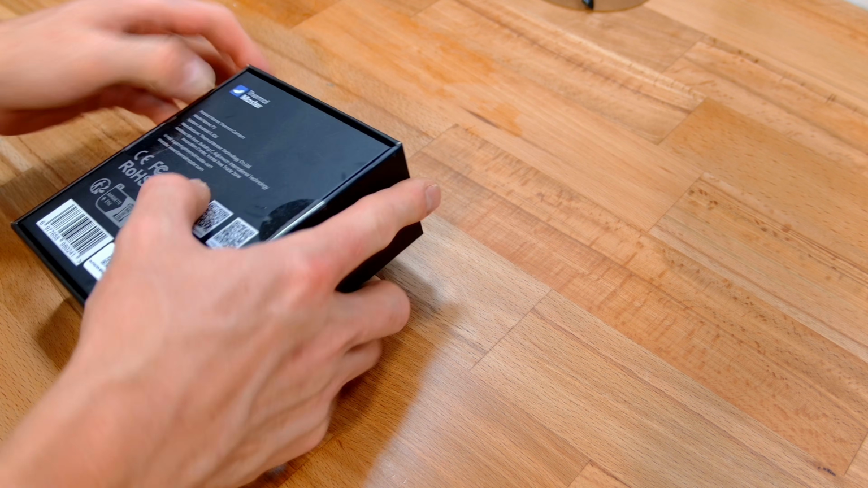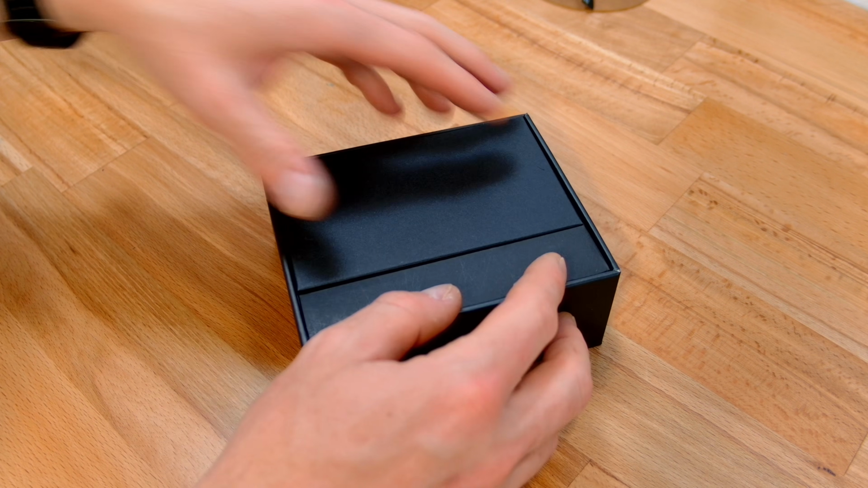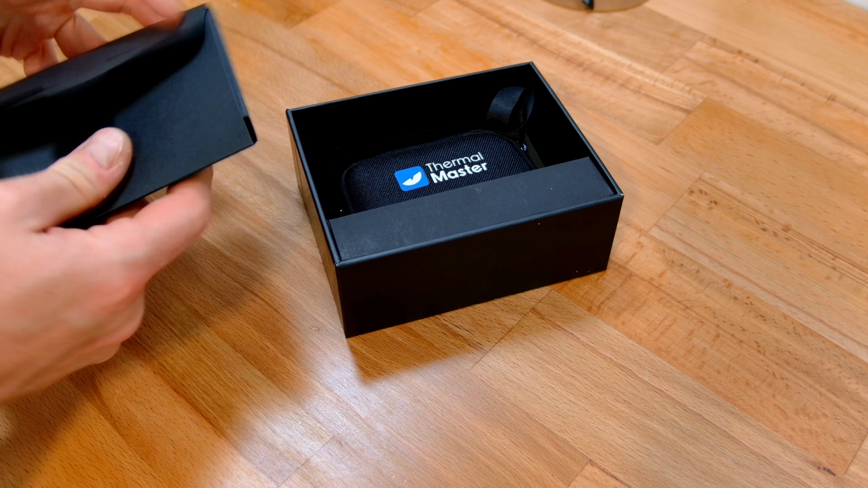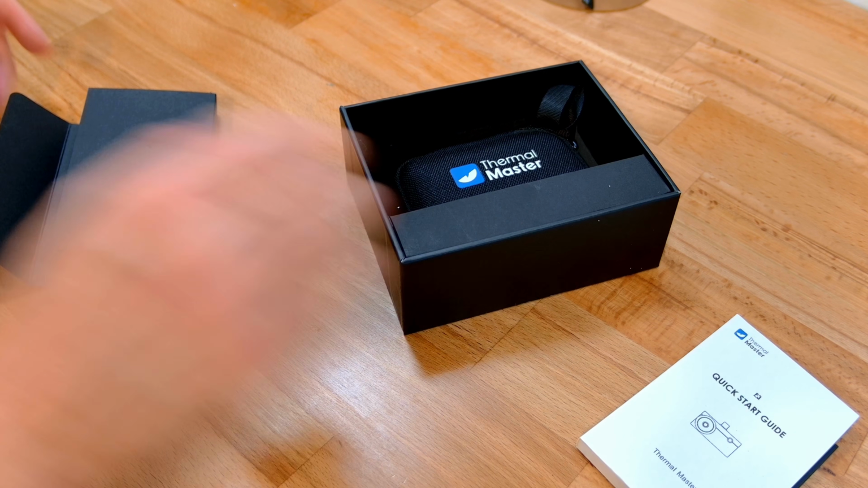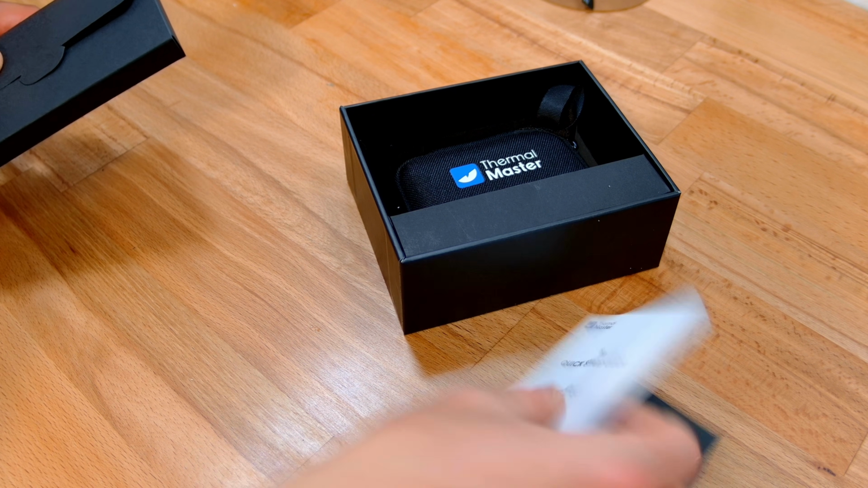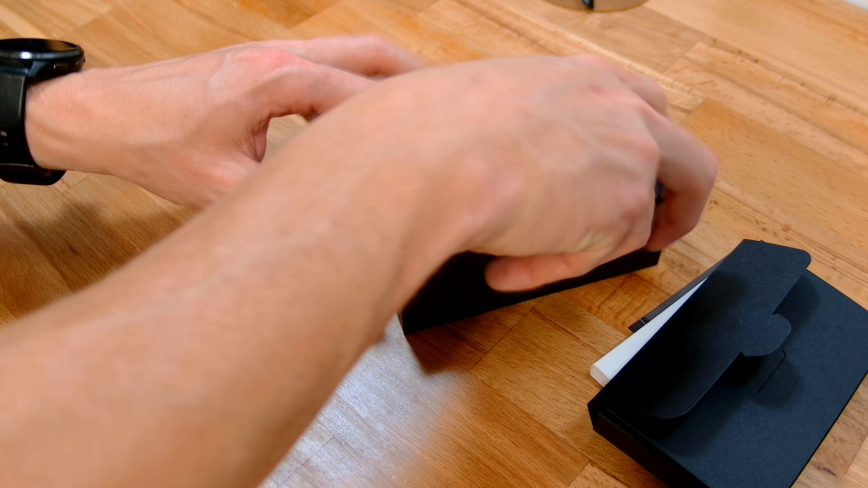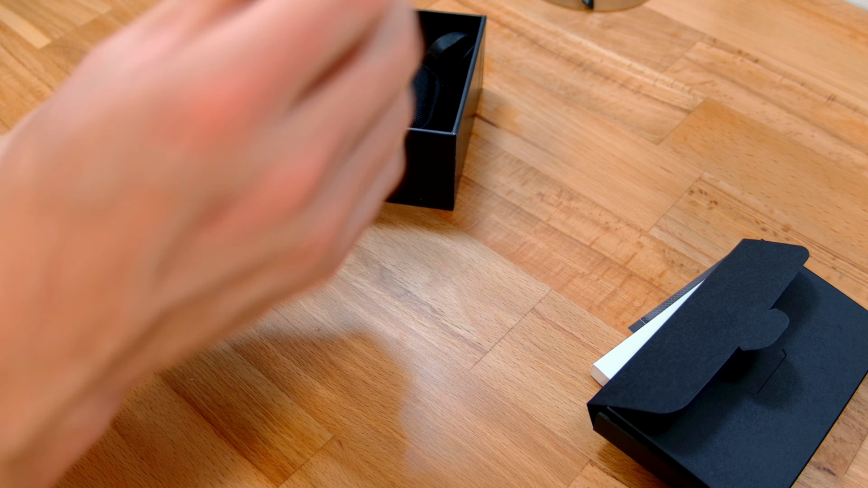So if we start opening this up, oh, let me get something to cut that. There we go. So looking at this one, it's got that X3 enhancement technology. So 256 by 192 like the others, but a different sort of enhancement, which I don't know whether or not it's that same TSIR that the others were boasting. Quite a hefty manual in there with a warranty extension if you want it. Little case. We have a black container here with a few things.